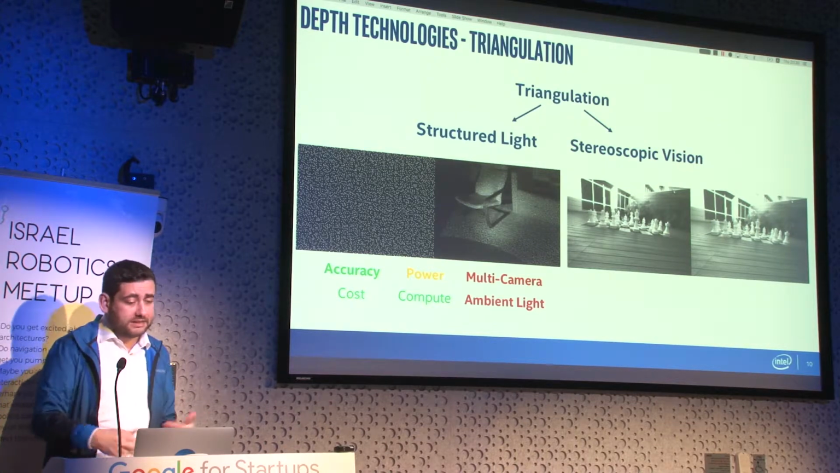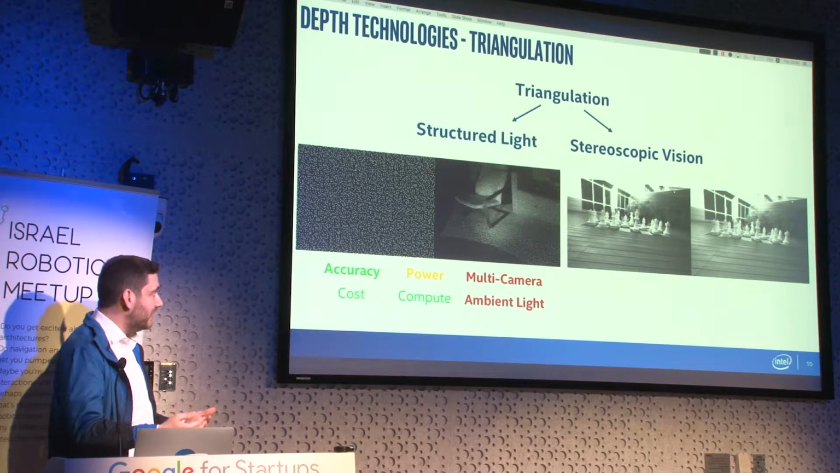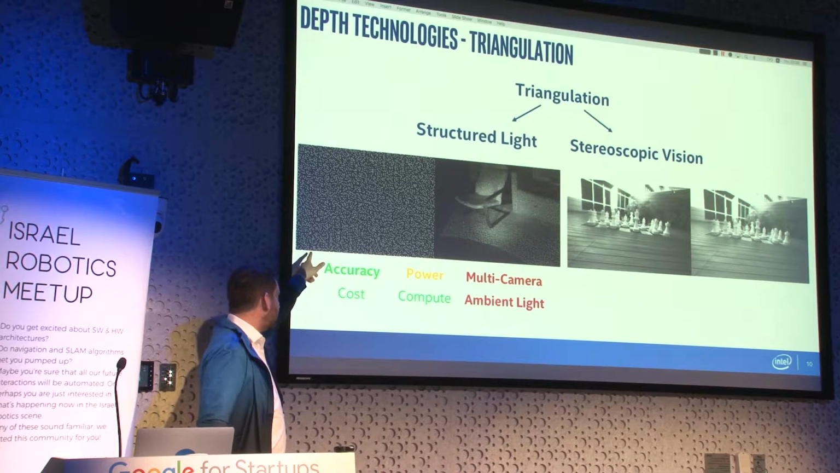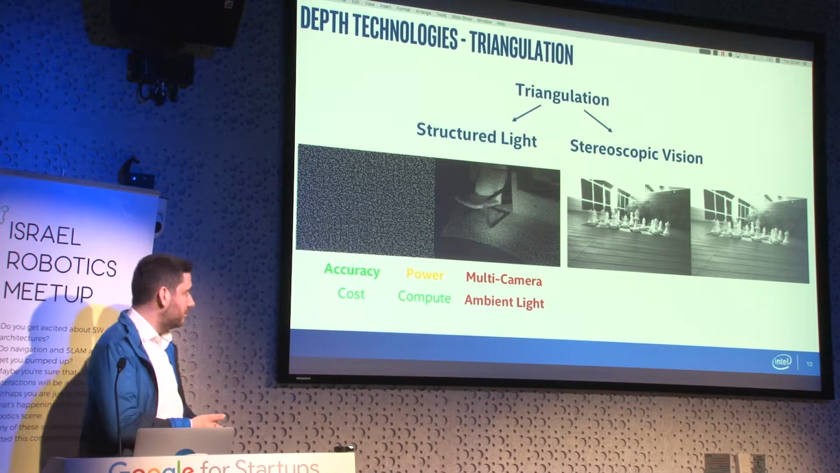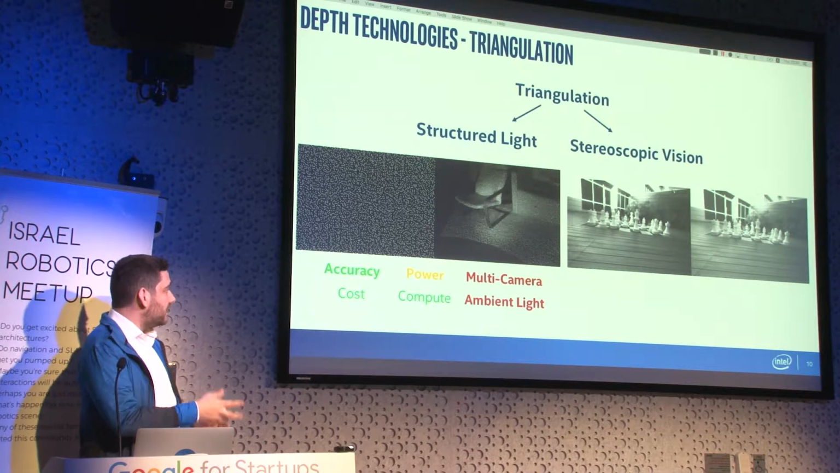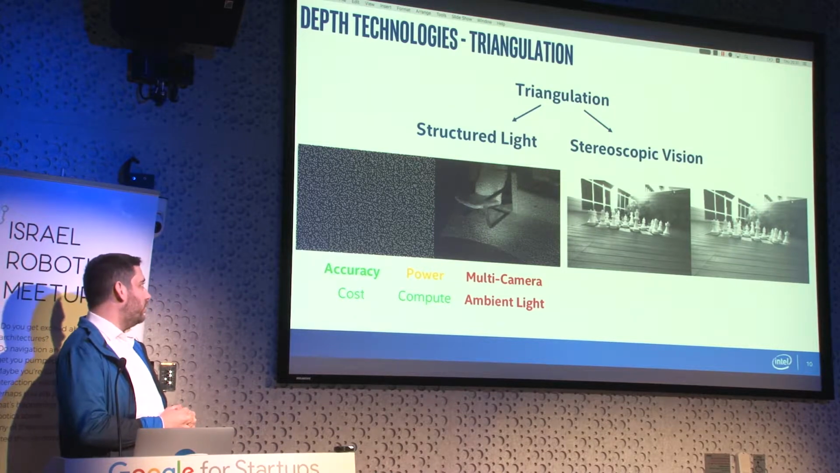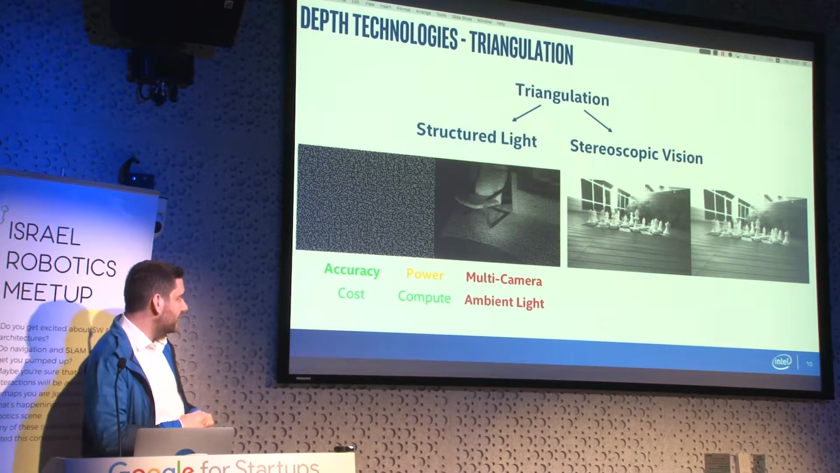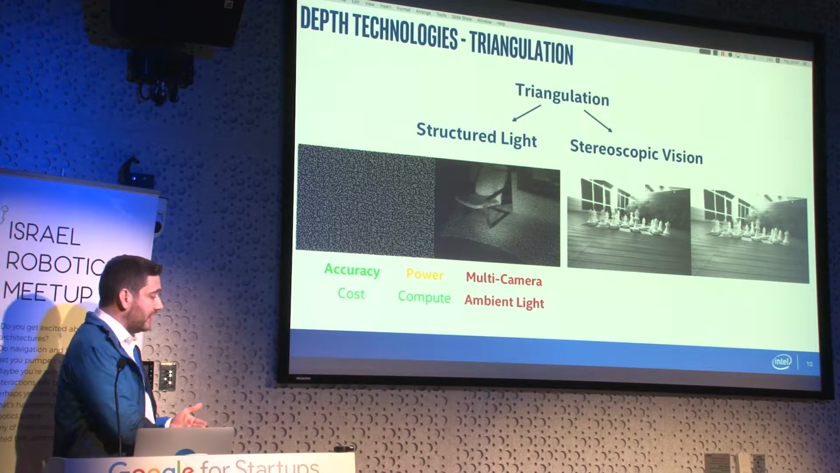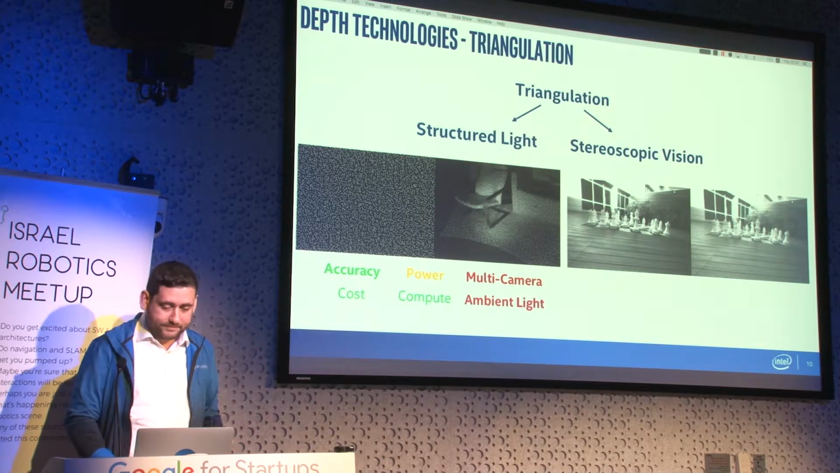And the power is better than time of flight because you don't need to illuminate every pixel, just the white ones, where you have some pattern. But it suffers from the same problems as time of flight. So if you have two structured light sensors, they will definitely interfere with each other. And if you take a structured light sensor outdoor, the sun will be a problem.